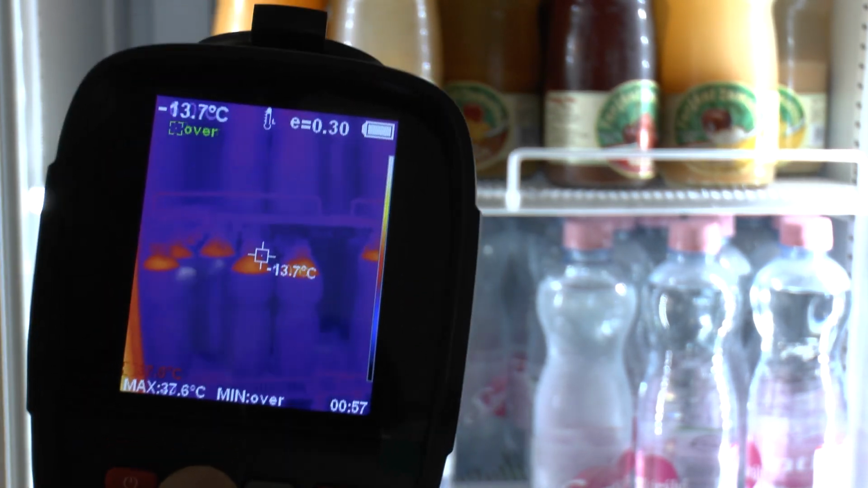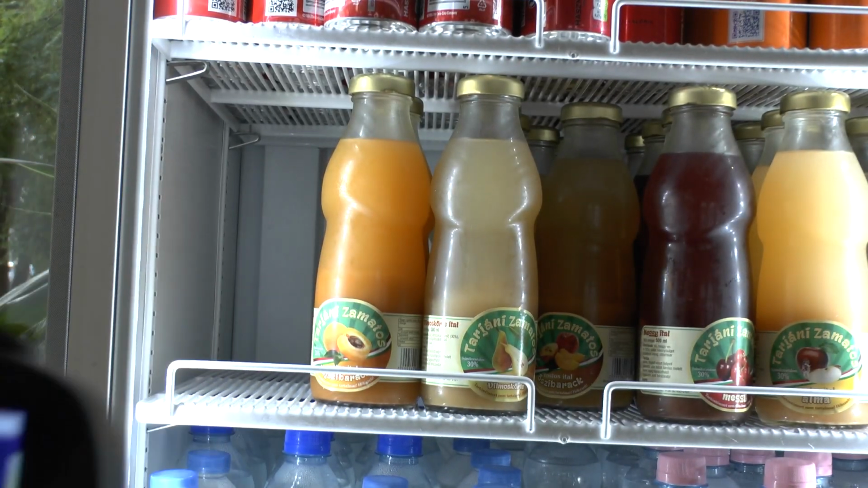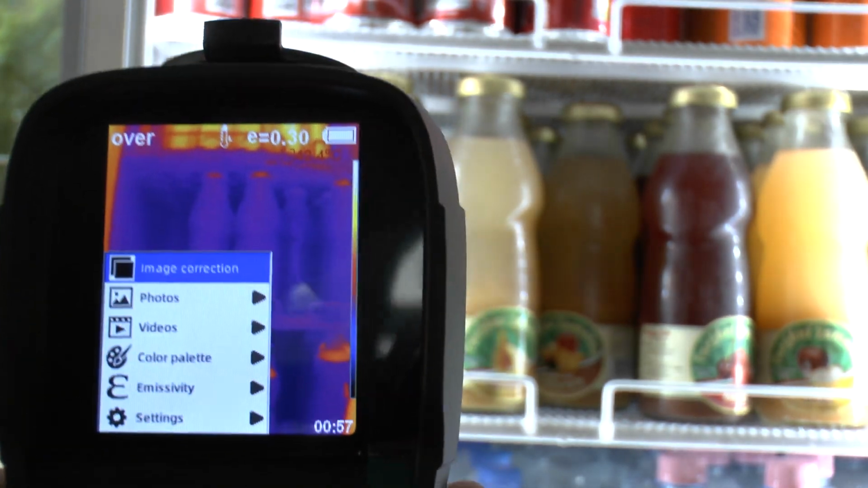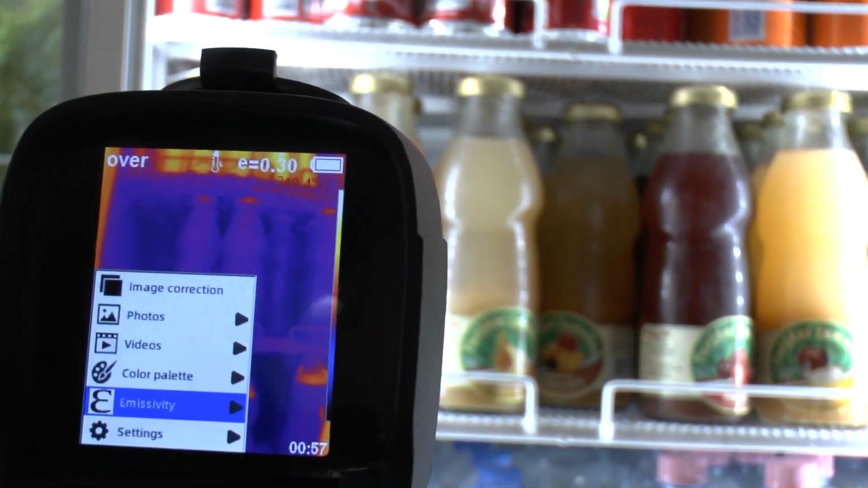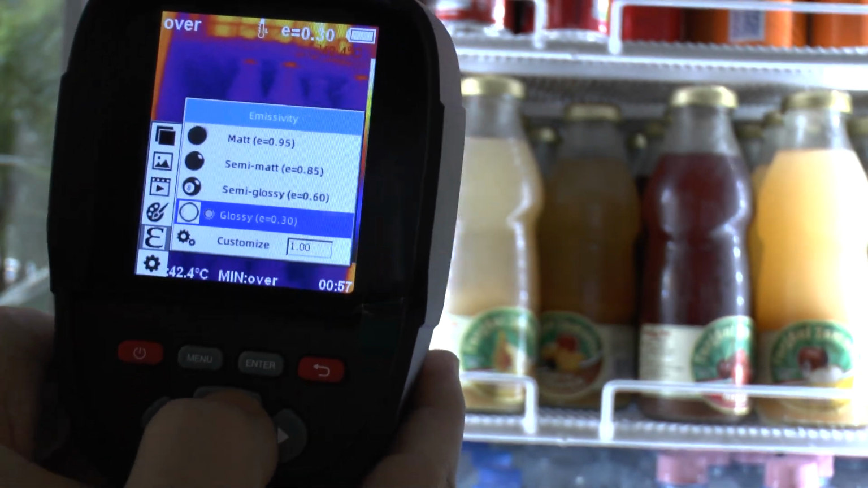And now something else, because these objects, especially here, the fruit drinks, are reflective, there is a small special mode. We can go in here and we can select the emissivity of the target, as you see here.